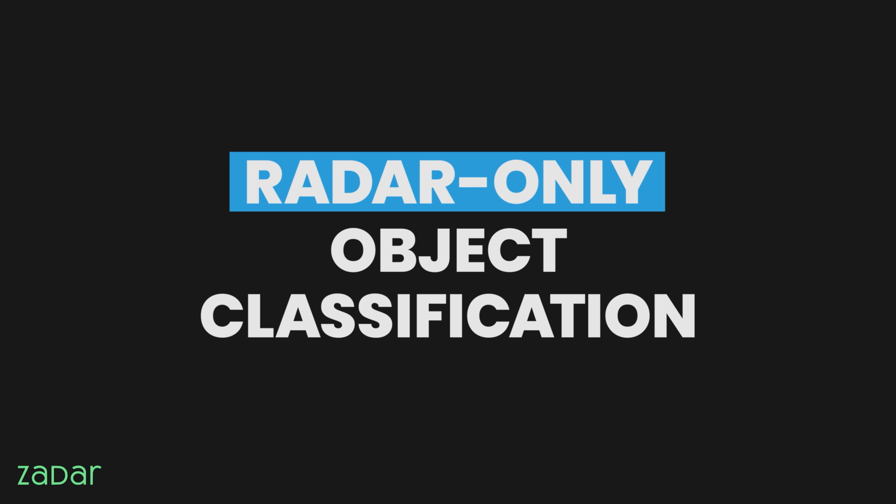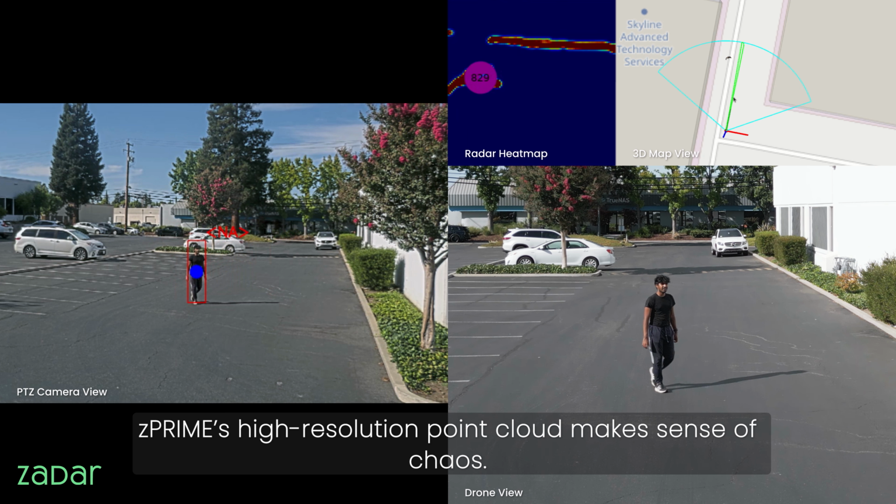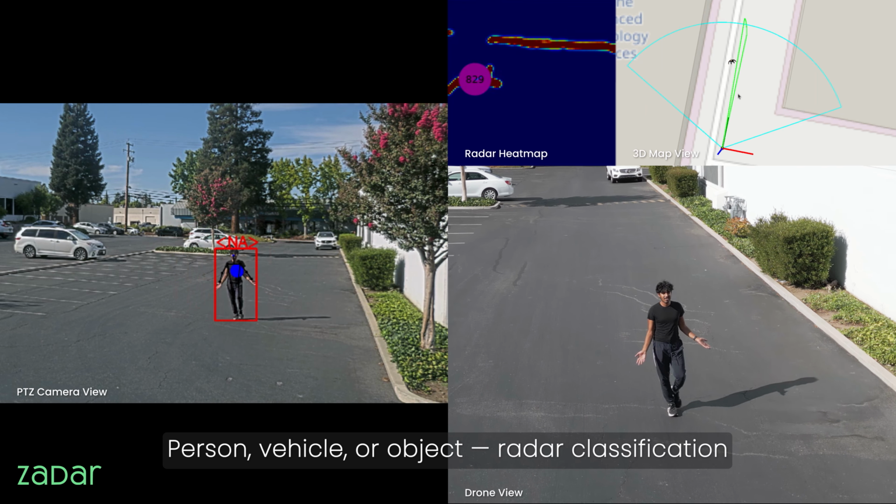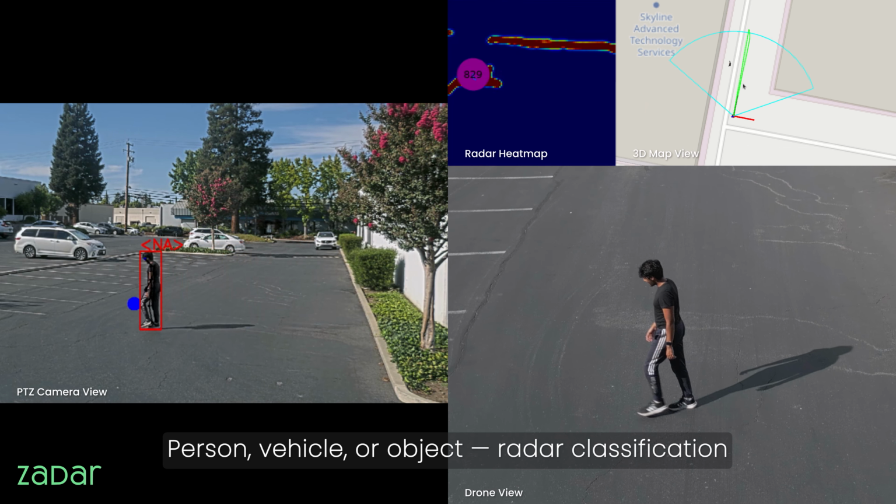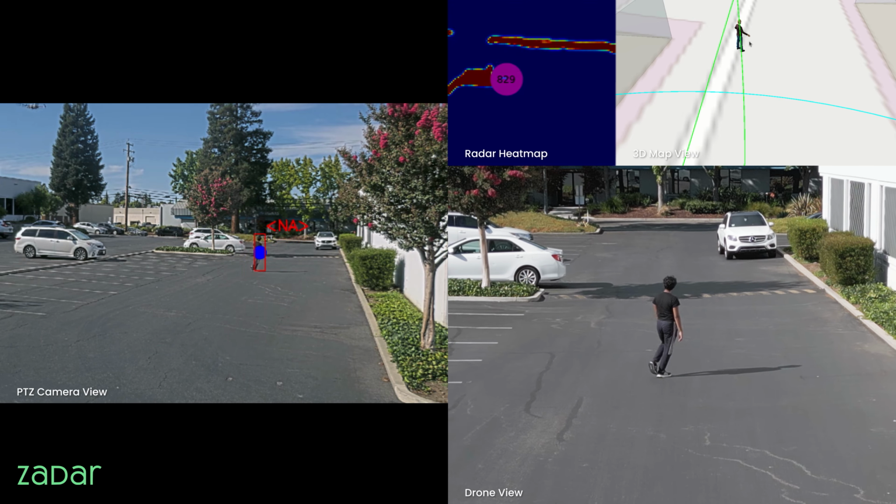Radar-only object classification. zPRIME's high-resolution point cloud makes sense of chaos. Person, vehicle, or object, radar classification delivers unmatched accuracy, even in the harshest conditions.